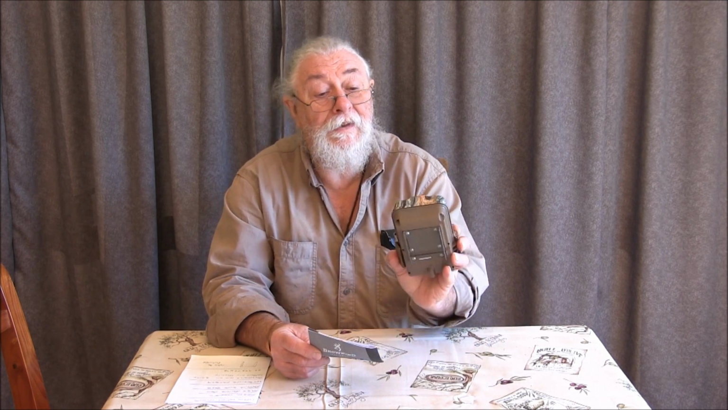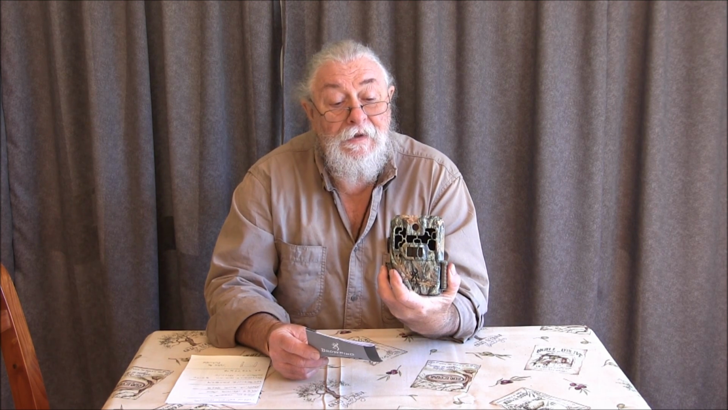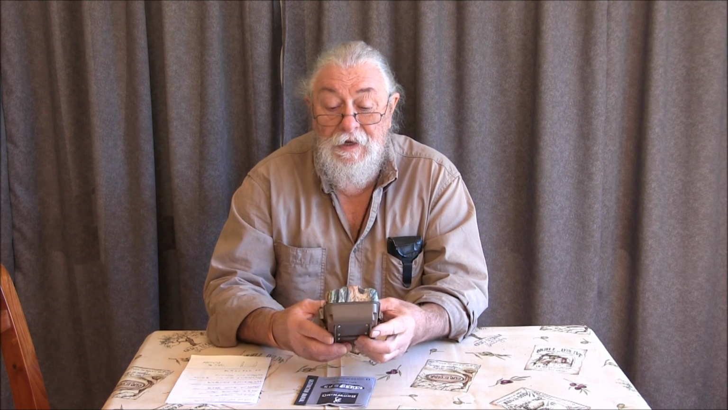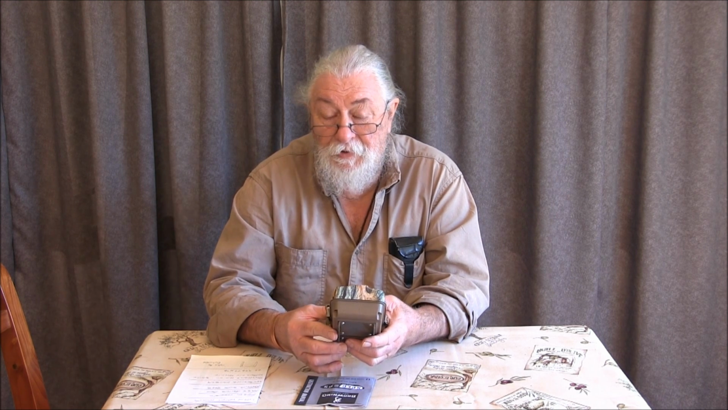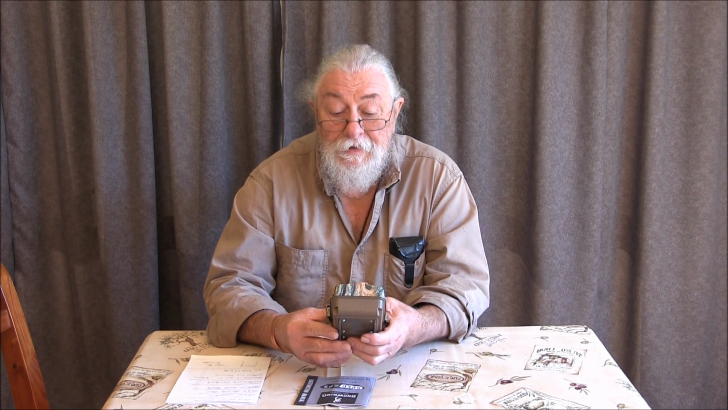The only thing I didn't like about it was the fact that it stands out like a sore thumb. But I guess whatever colour you were to make this camera, it's not necessarily going to match the colour of the tree that you're actually putting it on. So you have to find some way of camouflaging it yourself.